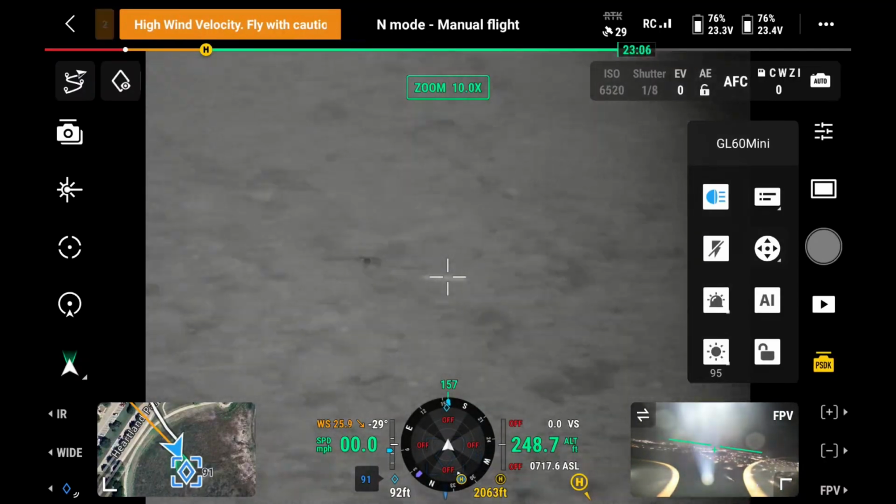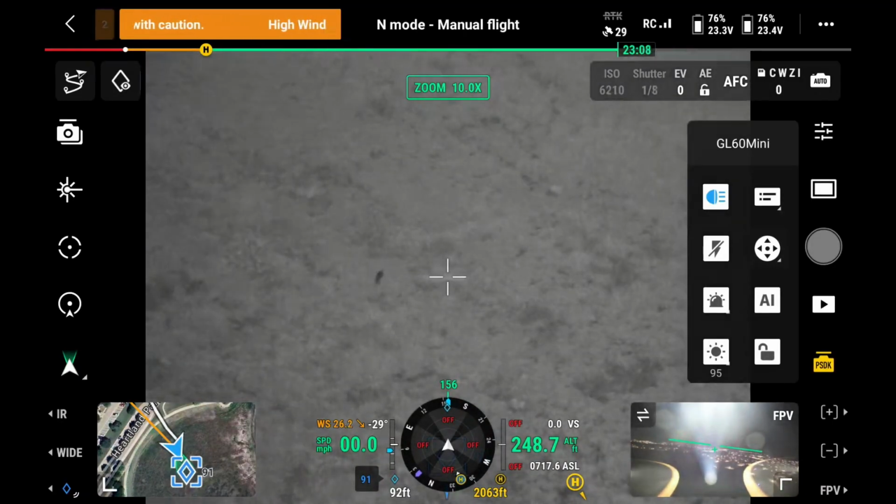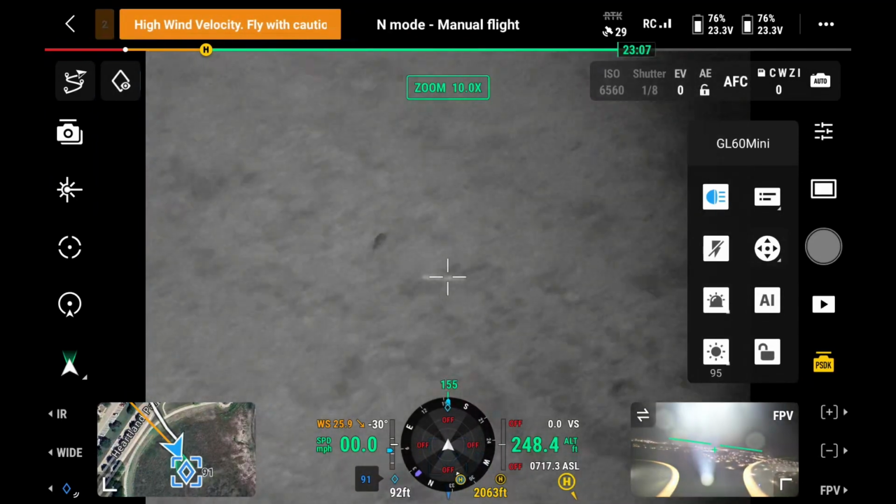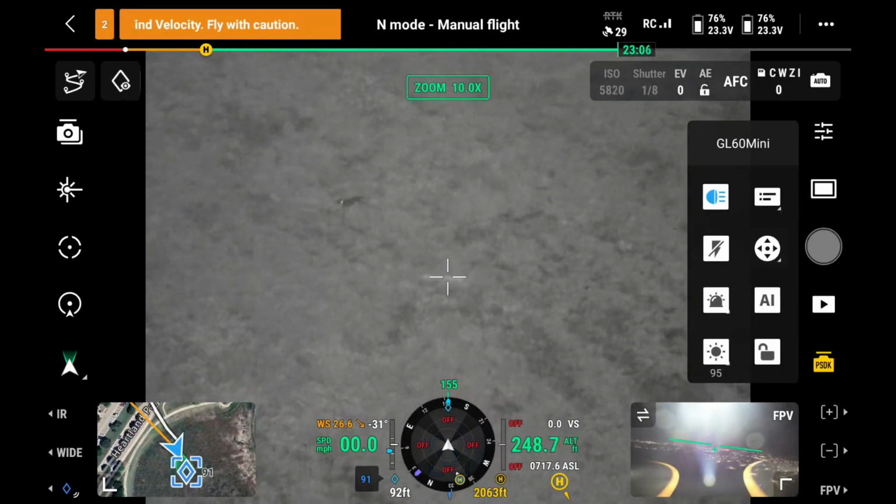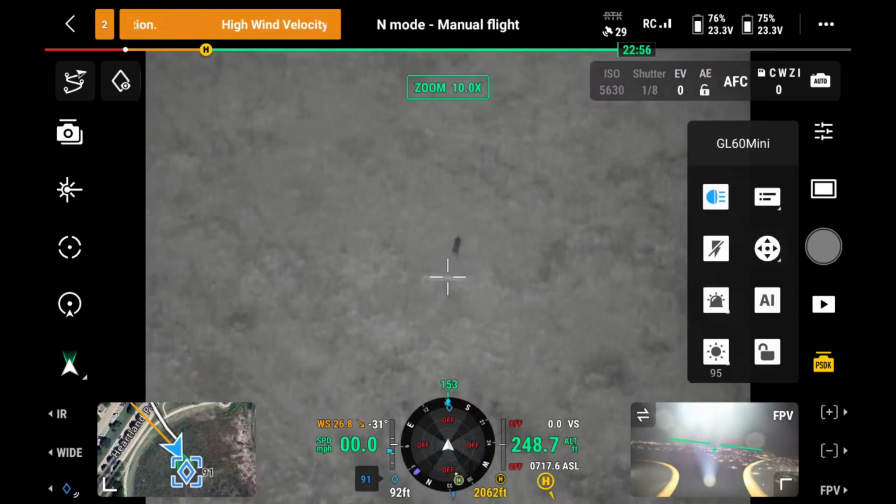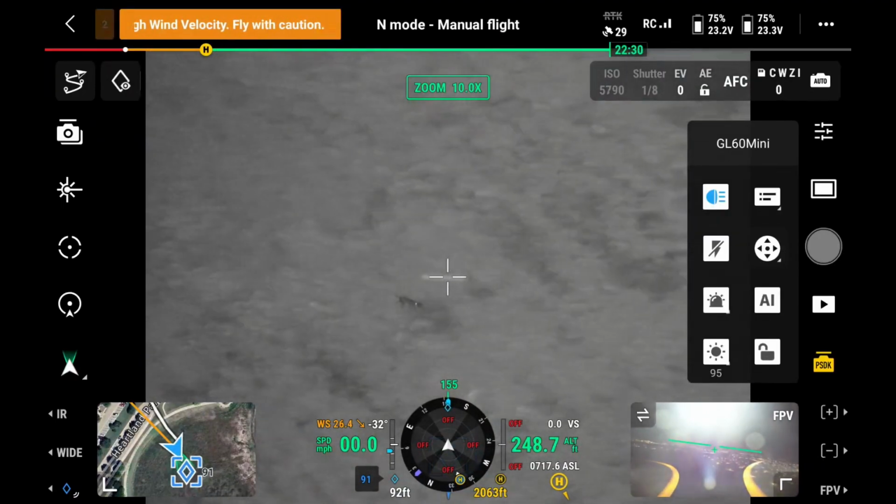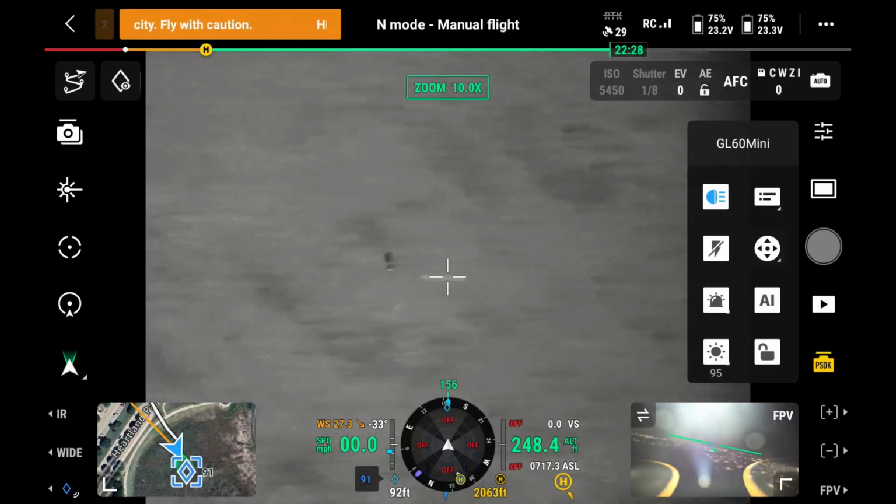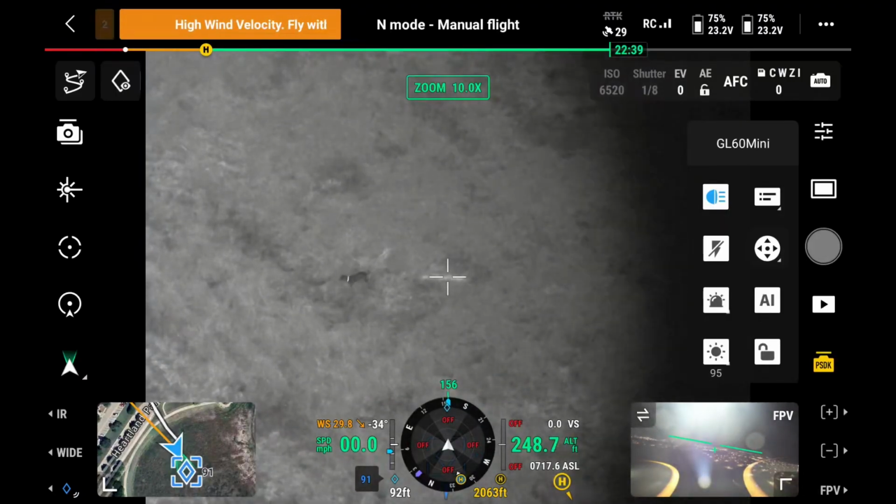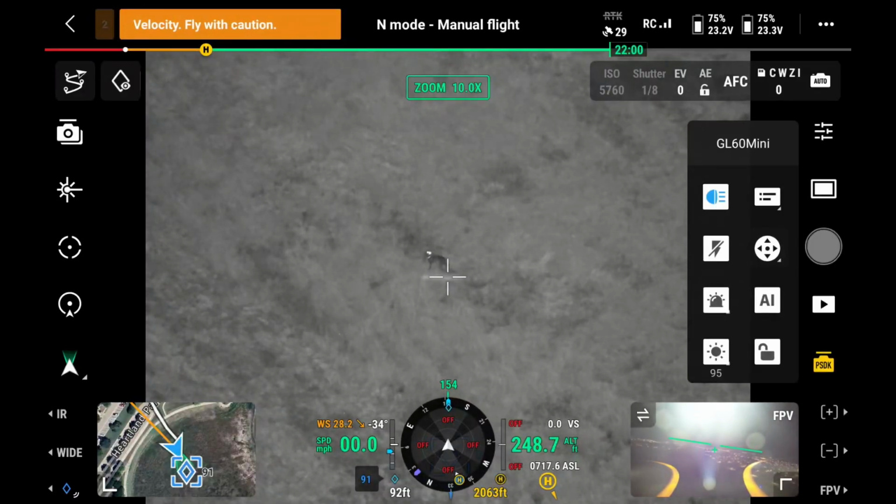Here, I'm gonna get over here. This isn't really a parking spot, but it'll have to do for now. Head up right out to that field here. Yeah, she's running towards the drone right now, so if you can see that. Okay. She's way out there. I'm not out there. If I'm out of breath, don't know why.